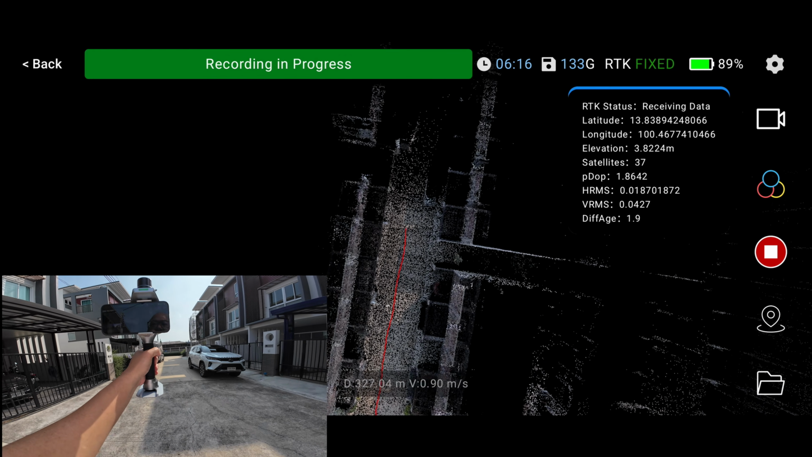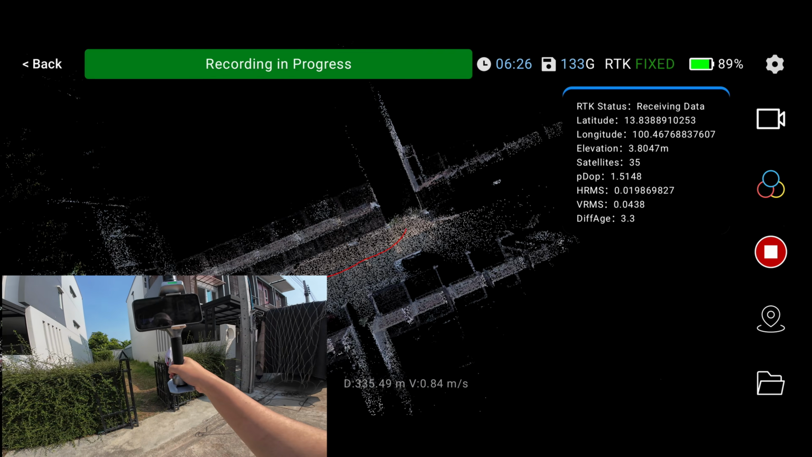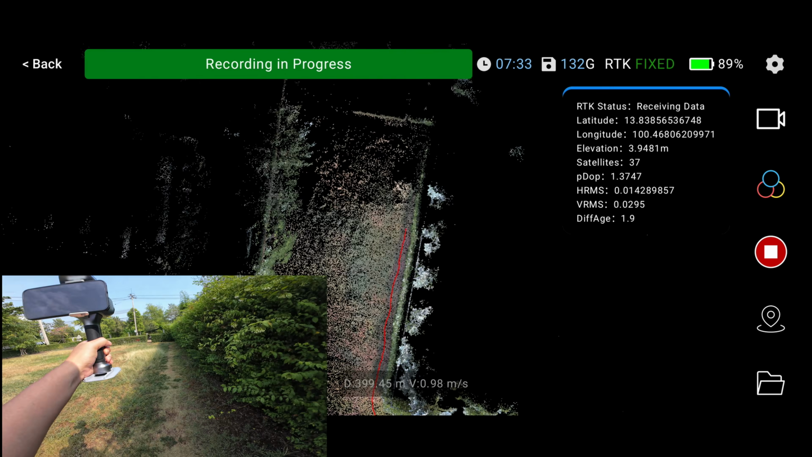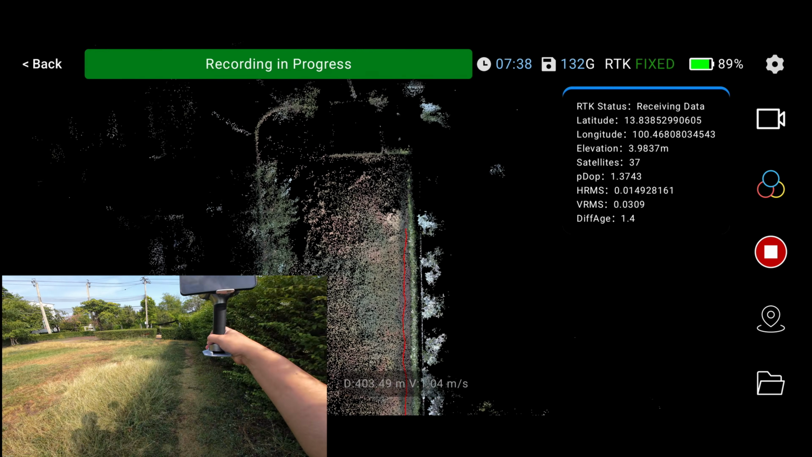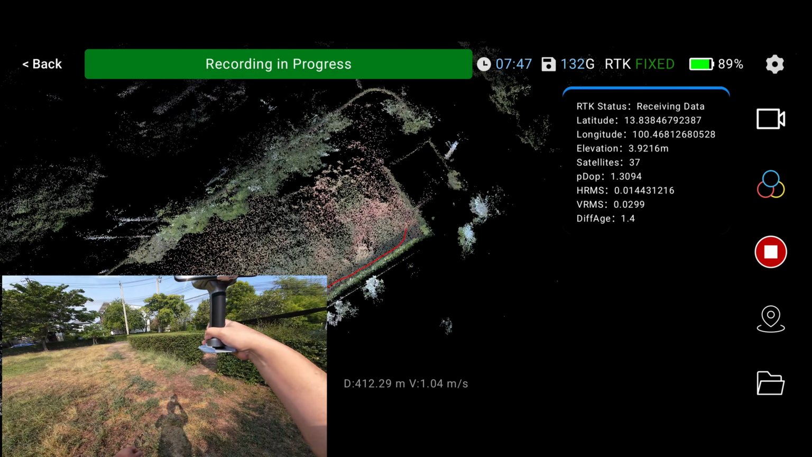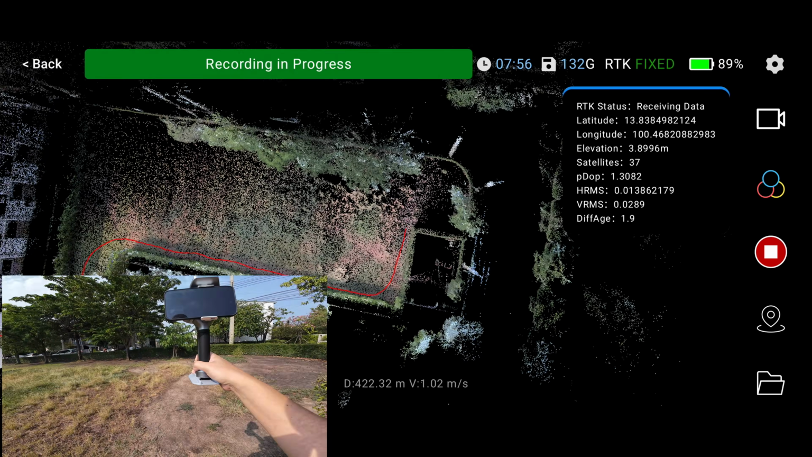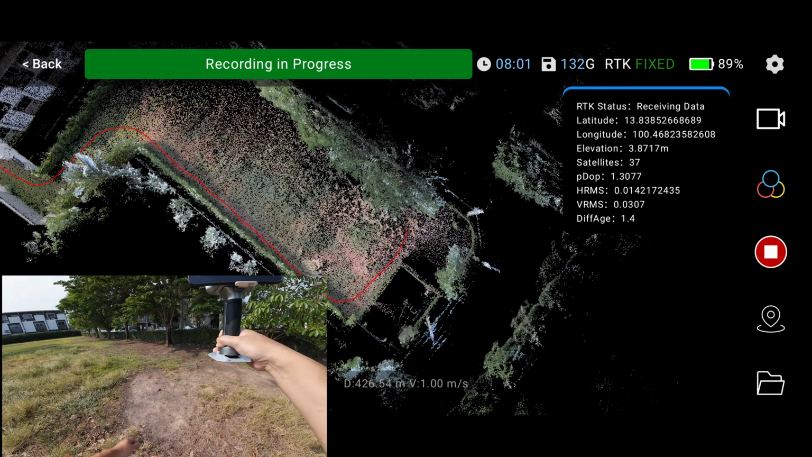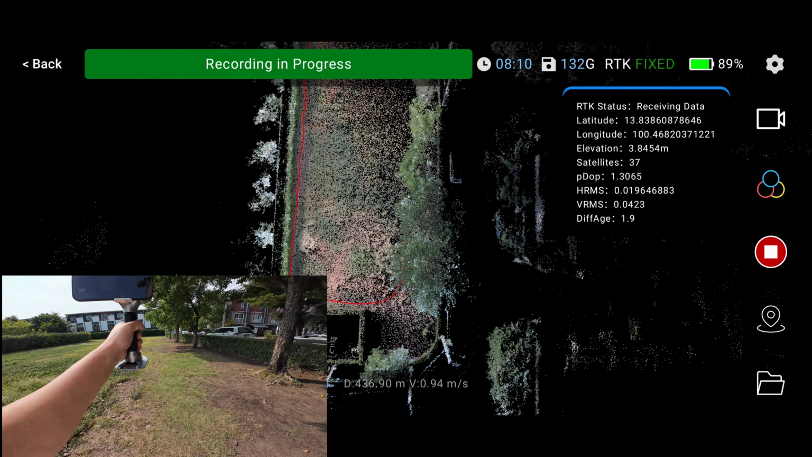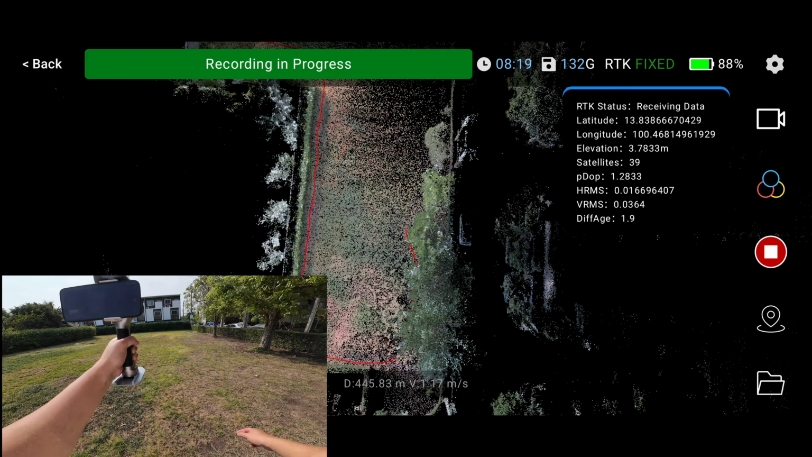So if your RTK hasn't been used for a while, it's a good idea to leave it on for around 5 minutes before you start scanning. That way, you will get a better PDOP value and improve accuracy. Right now, I'm in an open area, and the best accuracy error I can get is about 14 mm. The time of the day also plays a big role in RTK accuracy. Here in Thailand, mornings usually give the best results, and late evenings are also good.